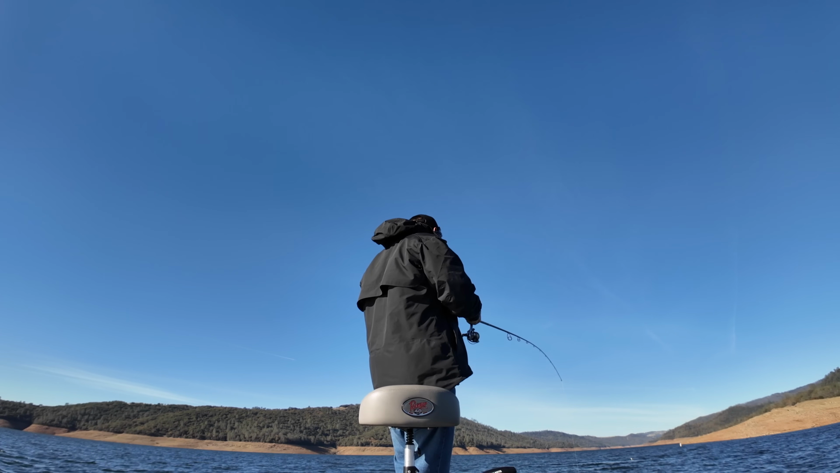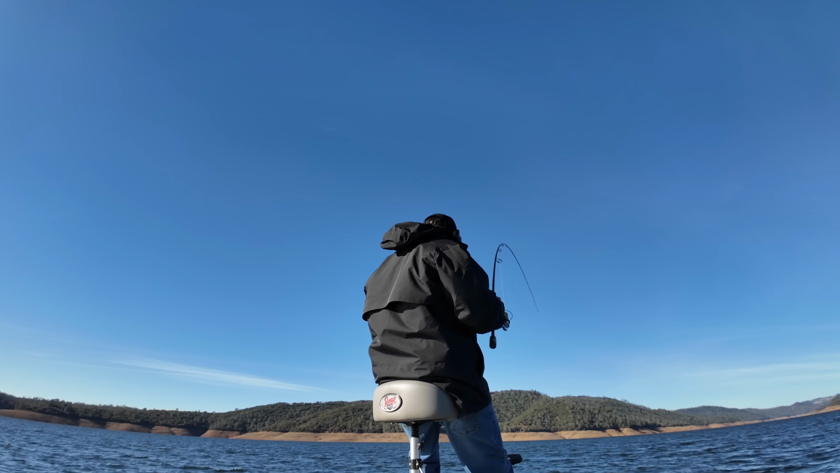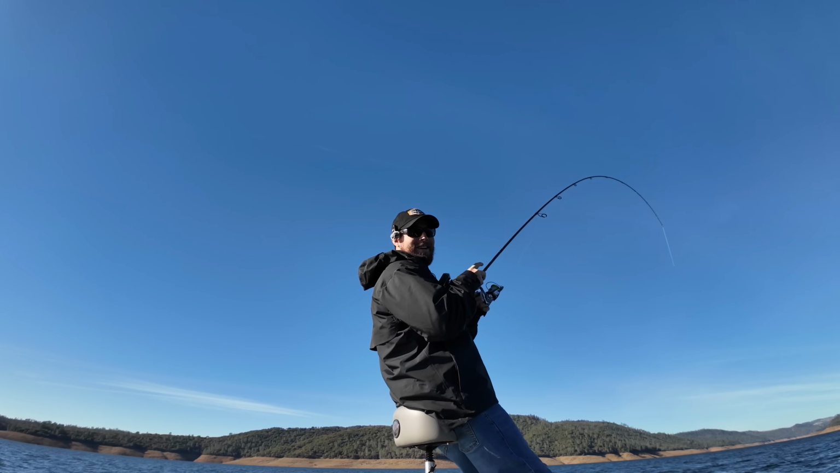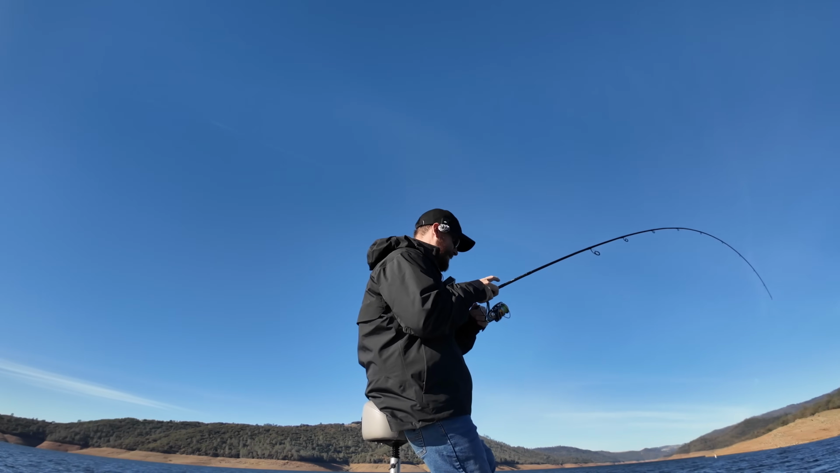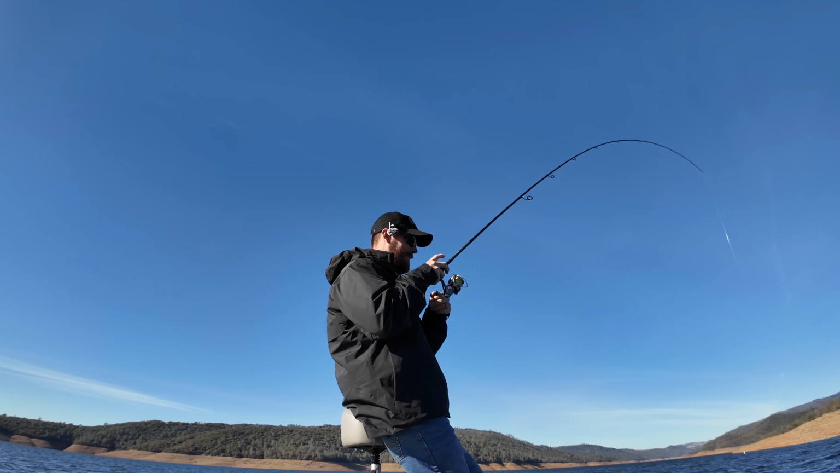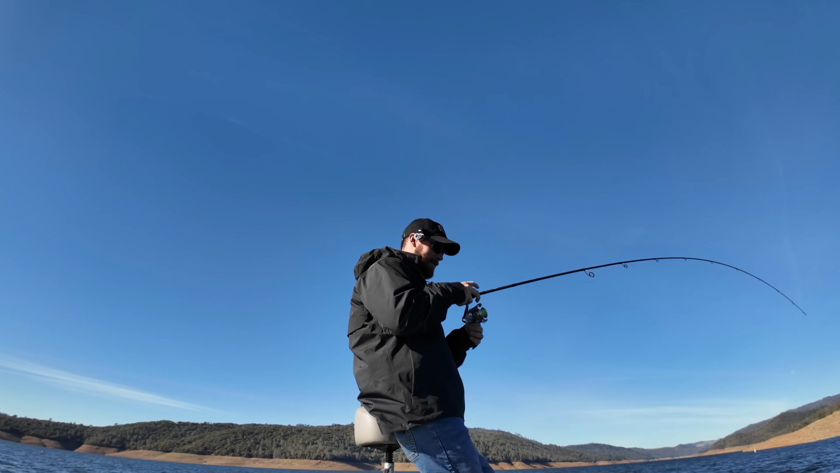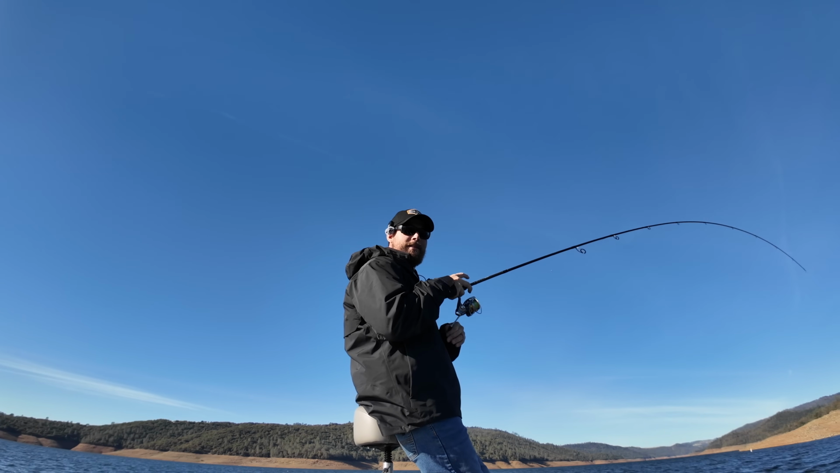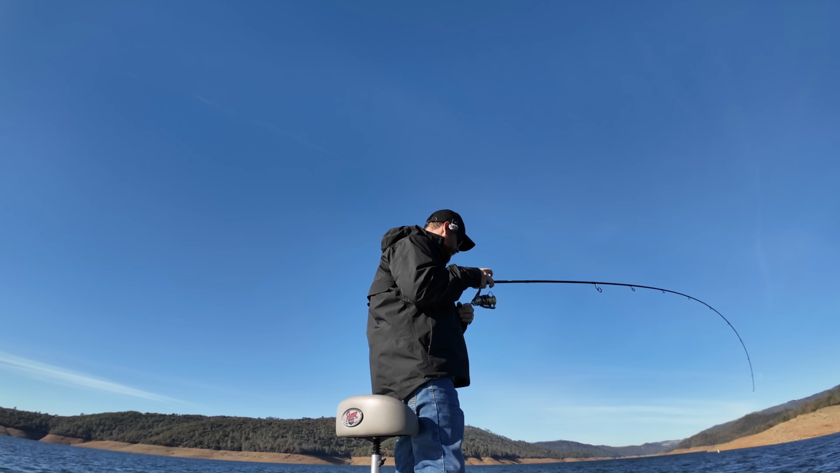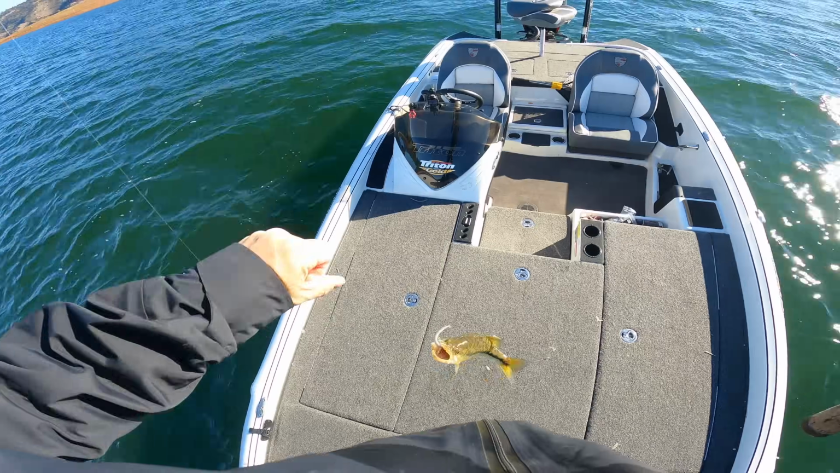Oh, here's some fish coming right up under the boat. Oh my gosh. I had that fish for a minute there. He was just sitting there. Oh, he's got some weight to him. Oh, drop shot. Getting her done. Come on. A little spotty. Old spotted bass. Would you look at that?